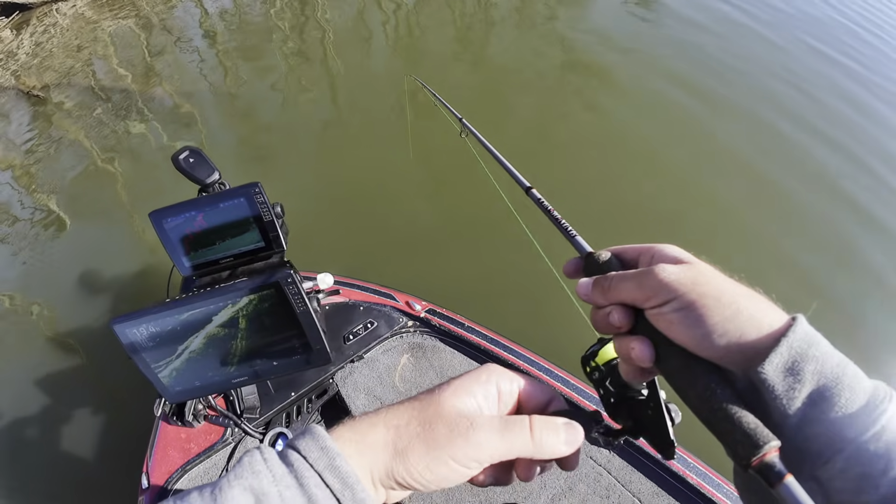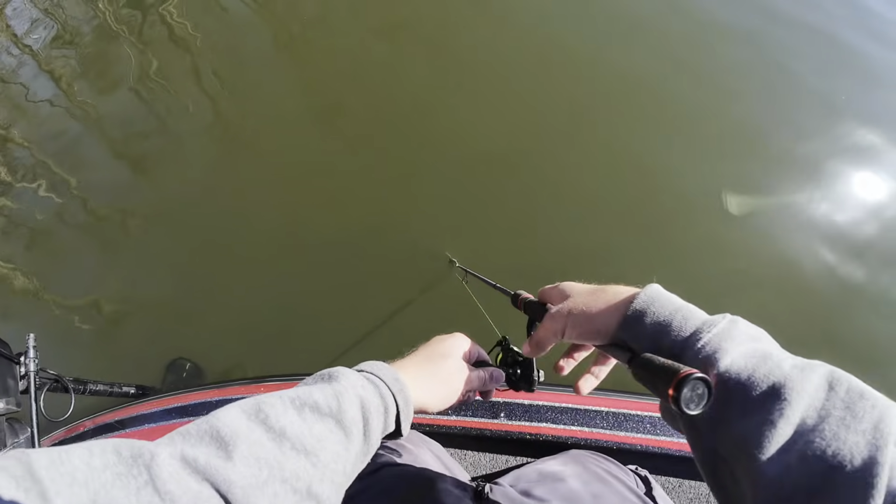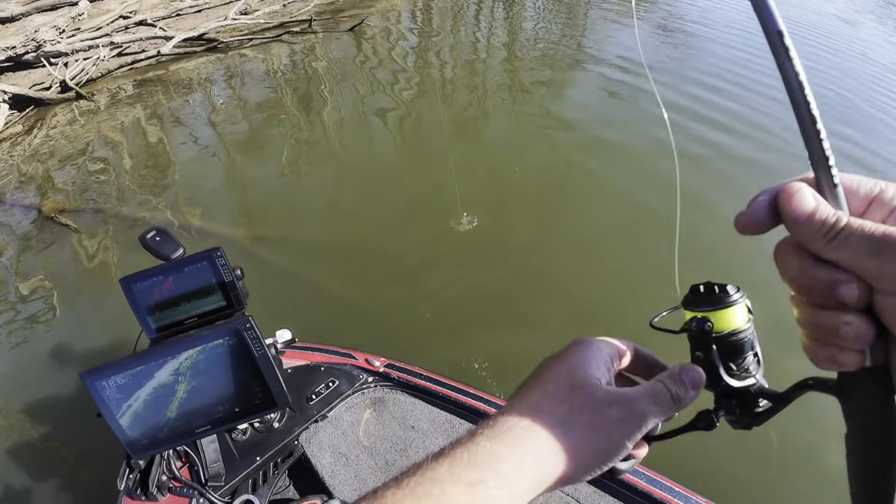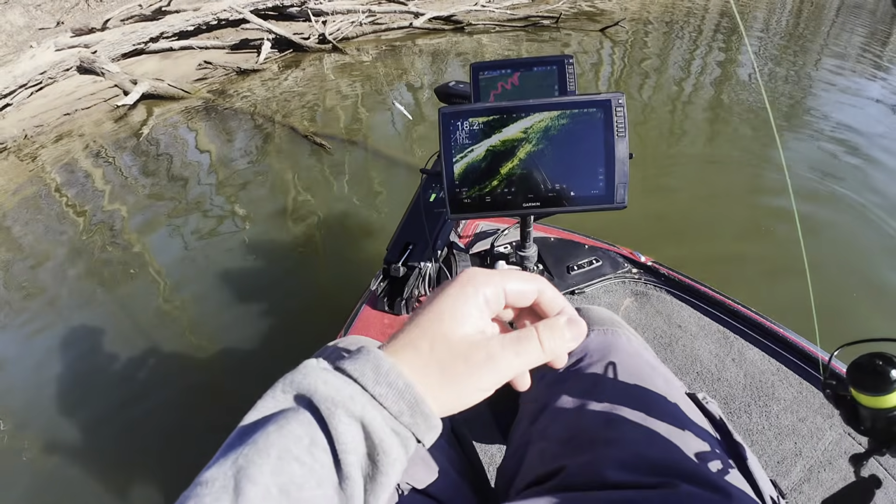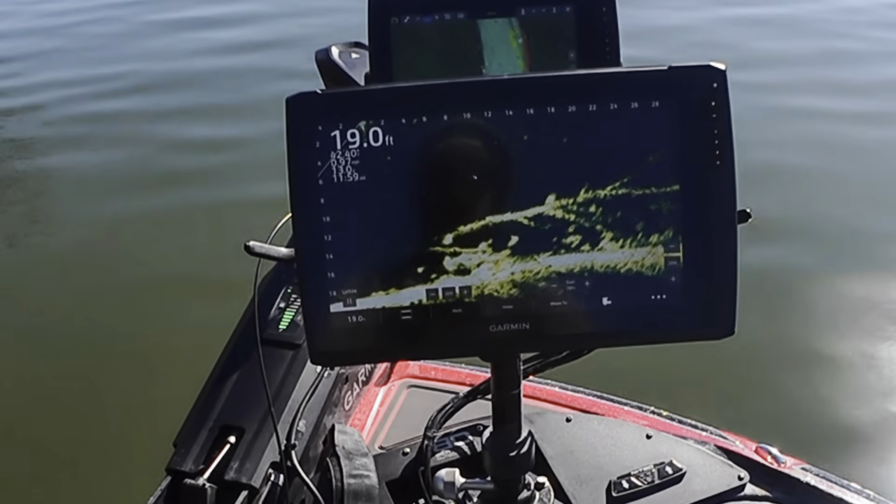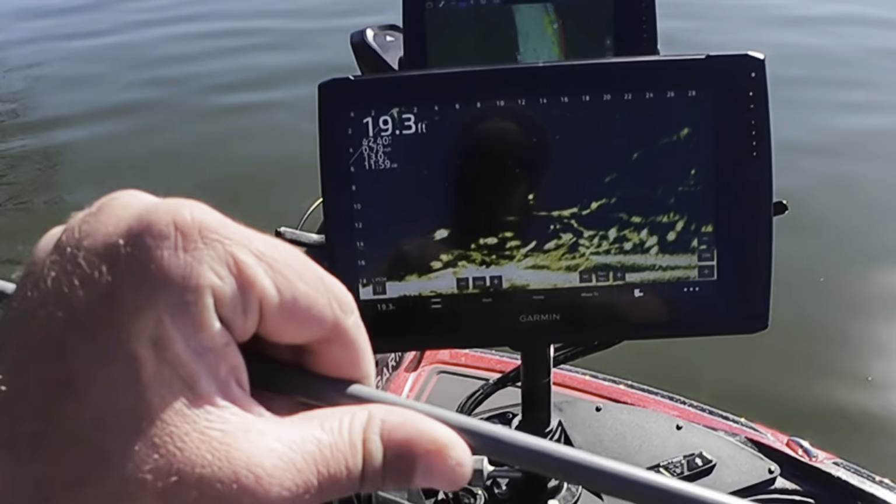My jig's stuck, but I think it's shallow enough. I can reel down my tip and then bust it loose. Yep, there we go. Busted it loose with my rod tip. That's not good on the rod tips, but if you're gentle with it, you can get her out just like I did. And like the last video, lots of trash fish in the river, but there's crappie mixed in amongst them.